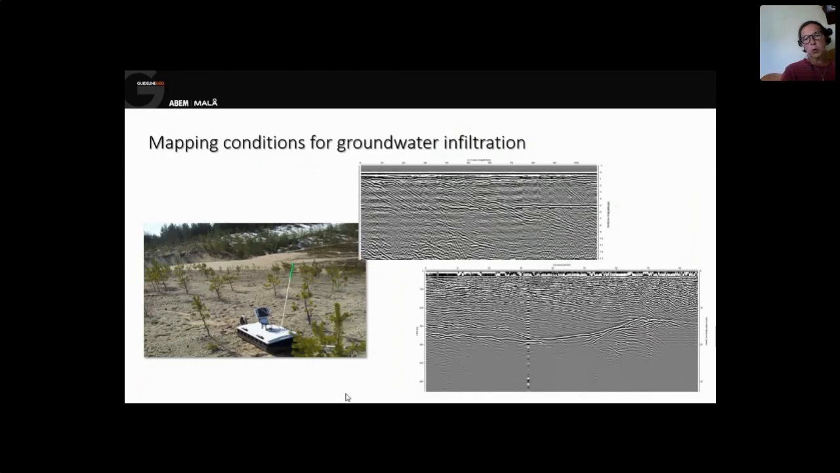This was a work to look at the conditions for groundwater infiltration. They wanted to avoid areas with clay, so ground penetrating radar was used to look at this sandy material and try to map clay lenses within that sandy material. As an extra result, we actually saw the groundwater level. It's seen as the horizontal lines in both of these radiograms.